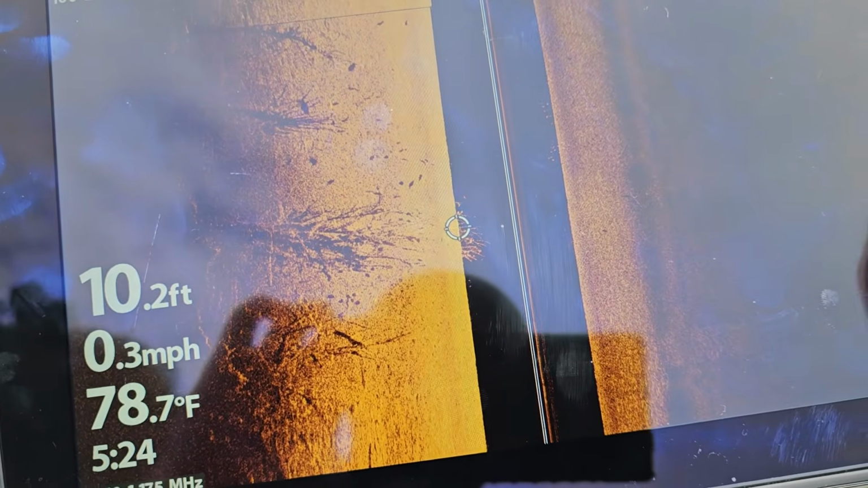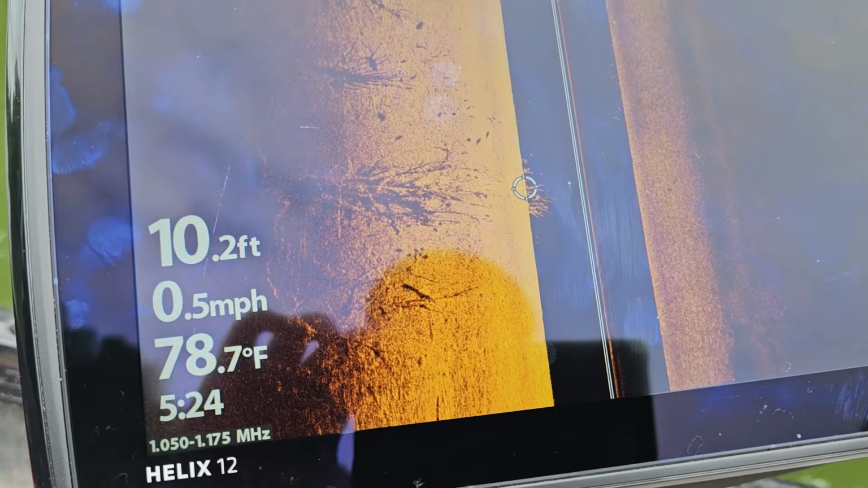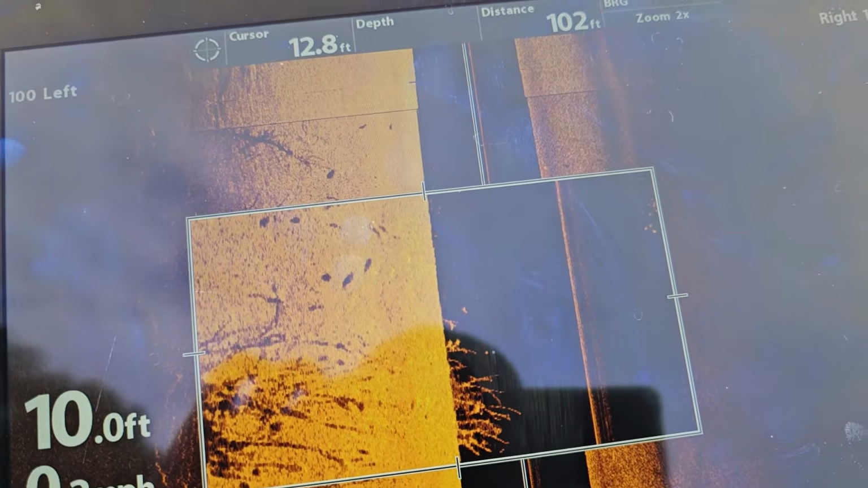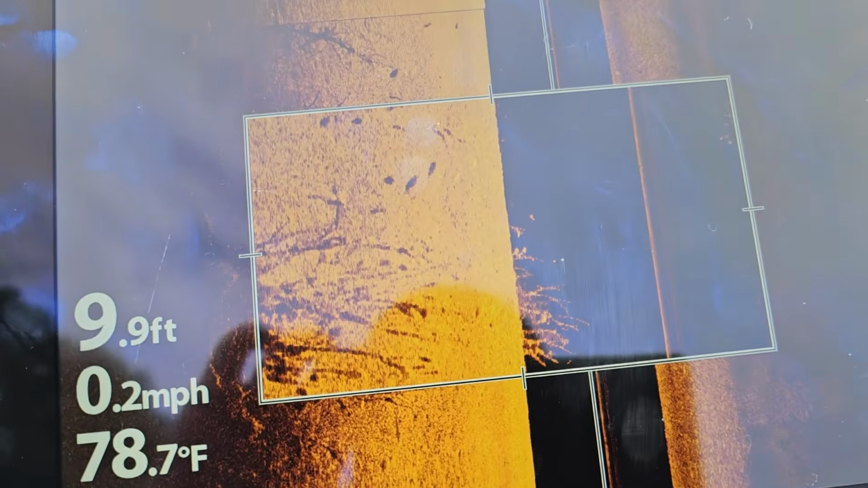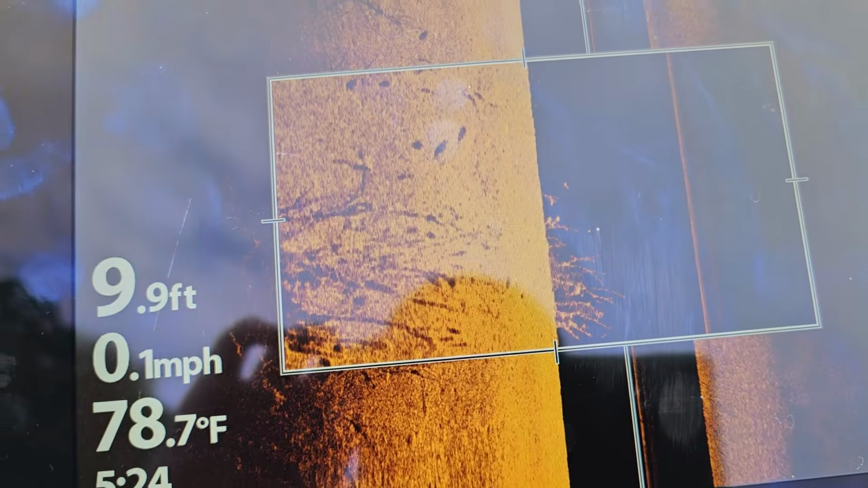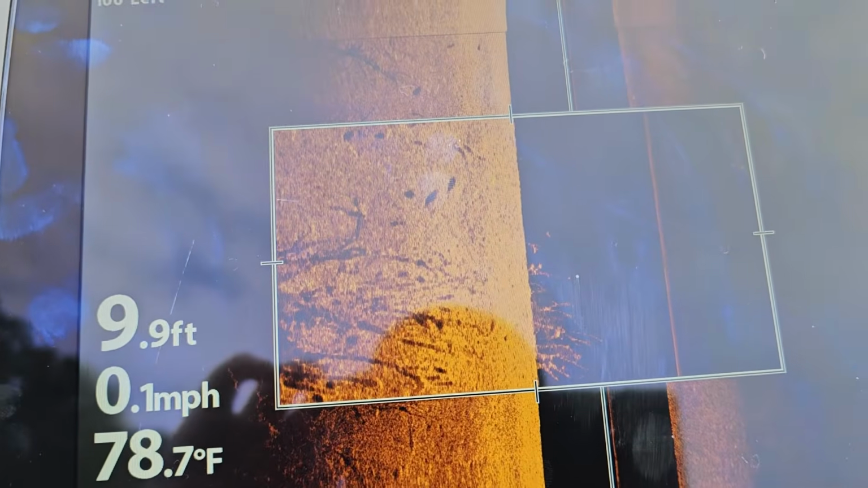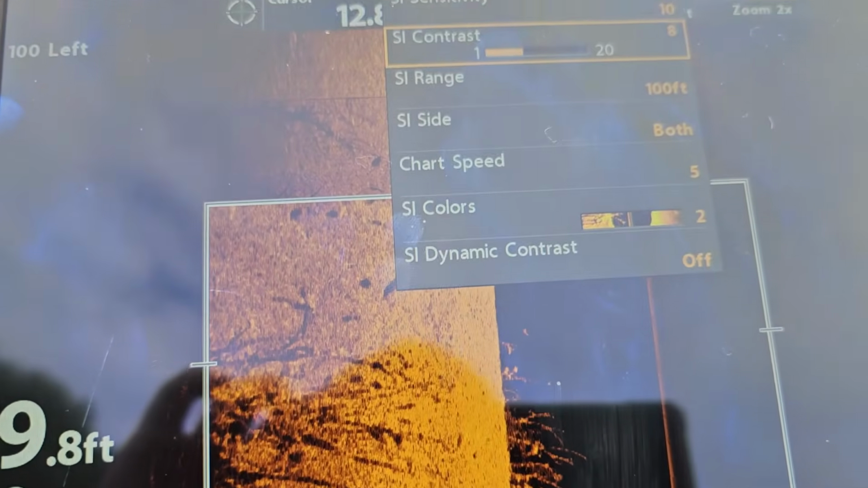I'm not gonna go fiddle with what it is right now on the waypoint, but we're gonna fiddle with our sensitivity real quick. If we bump this down, we can kind of watch what it's doing here. Okay, so we're down to about a 10 sensitivity, and the fish themselves don't stick out as much for us, but we're gonna bump up our contrast, and it gets a little darker.